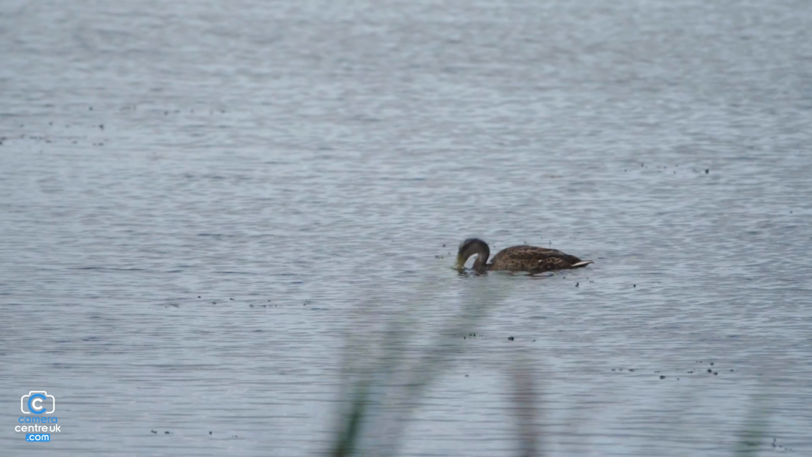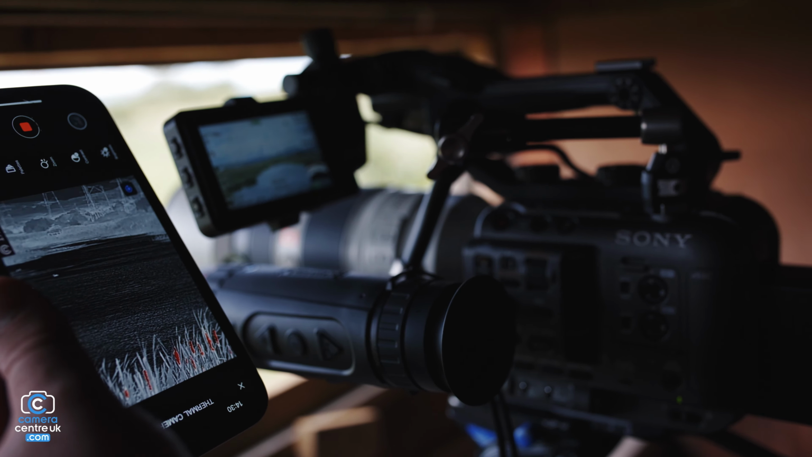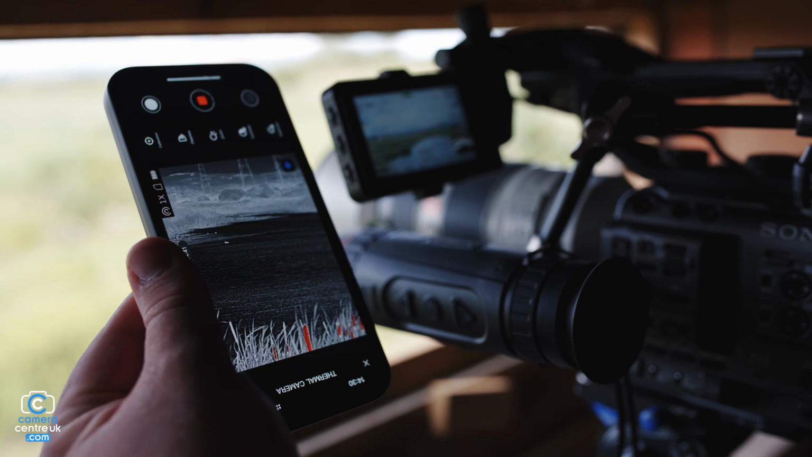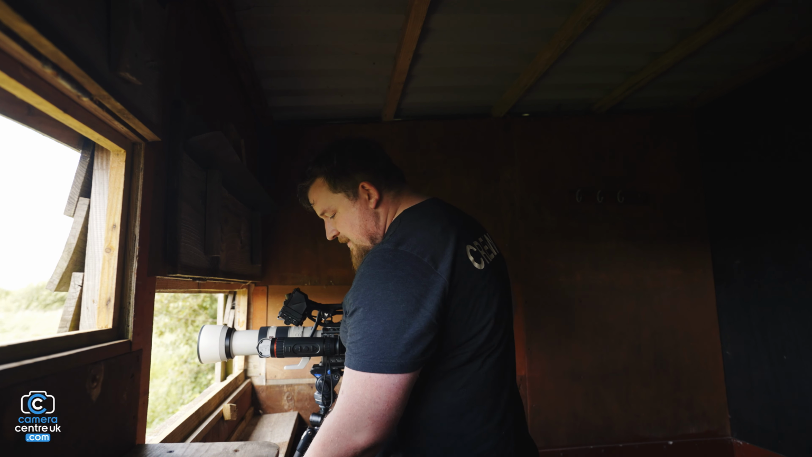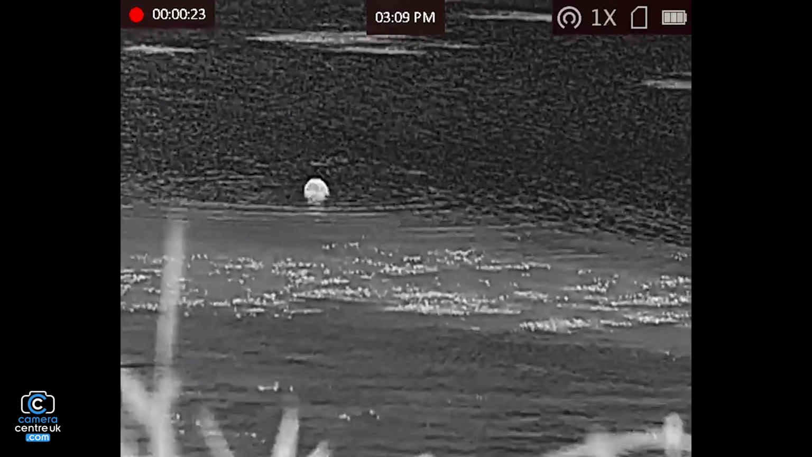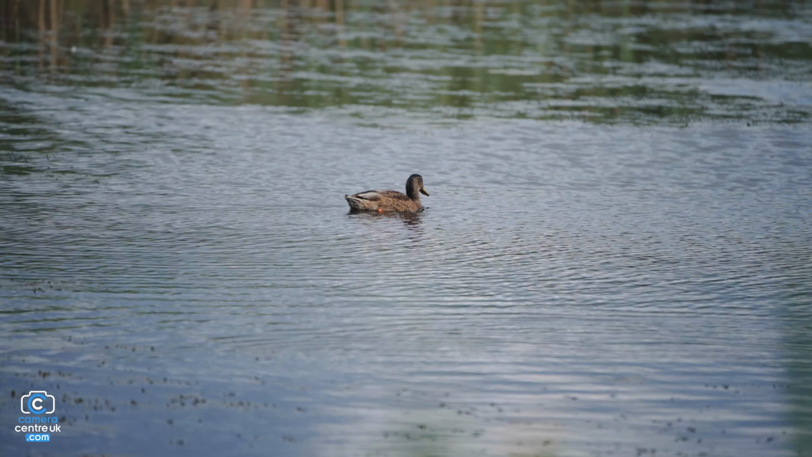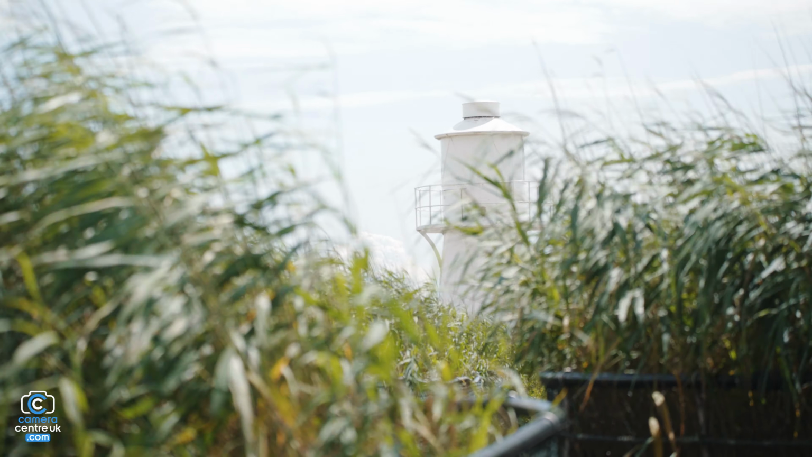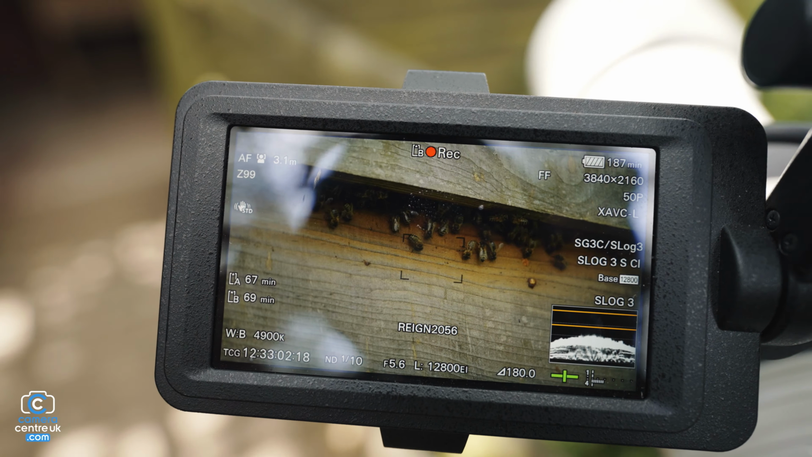What's really great about this in particular is that it actually connects to your phone. So it's really interesting to be able to pan across, have a look at the phone. So I've got my phone set up down here, and now I've got a white spot. I know that there's an animal there, so I could take a shot and then just simply record. Be able to pick our shots a little bit easier and a little bit quicker. So I'm trying this out here, and then we're going to be moving on a little bit further down.